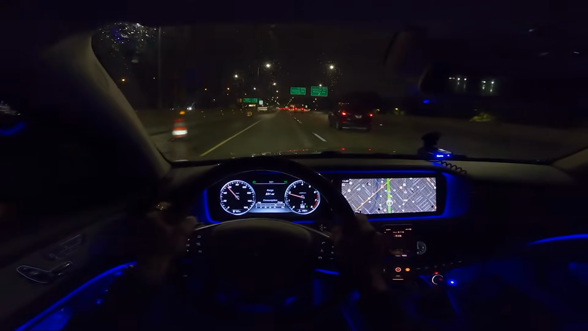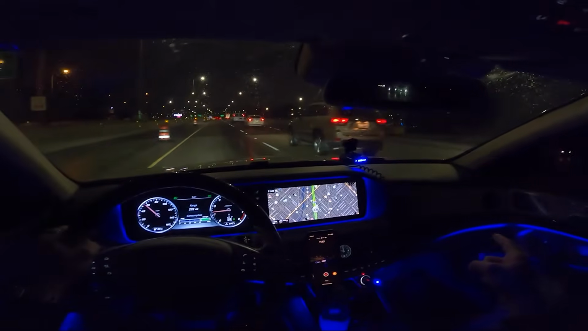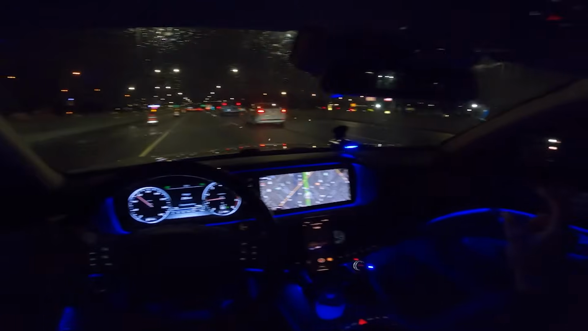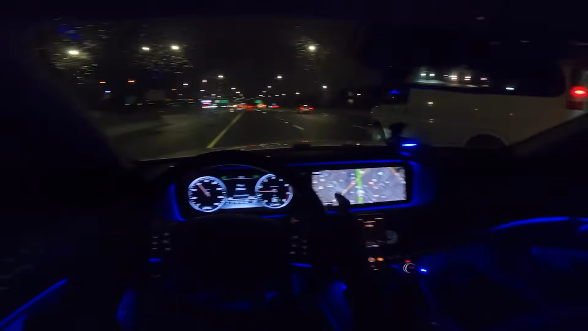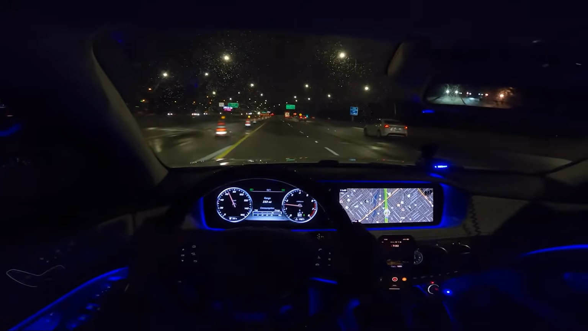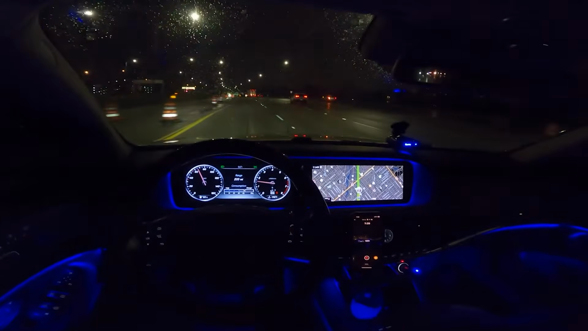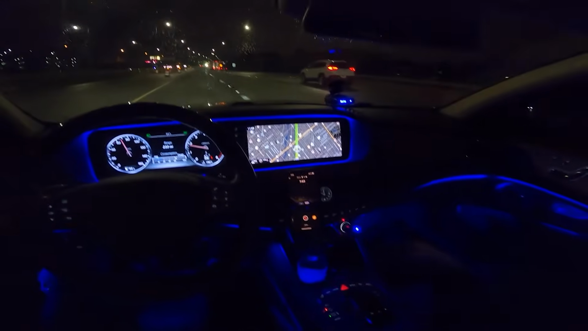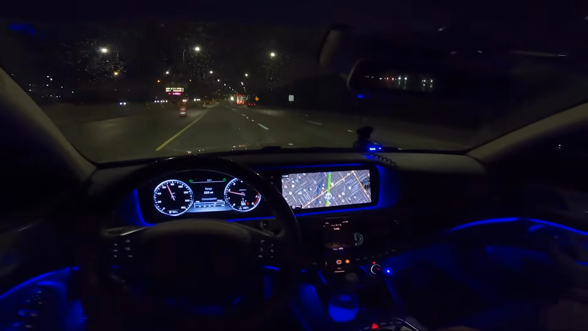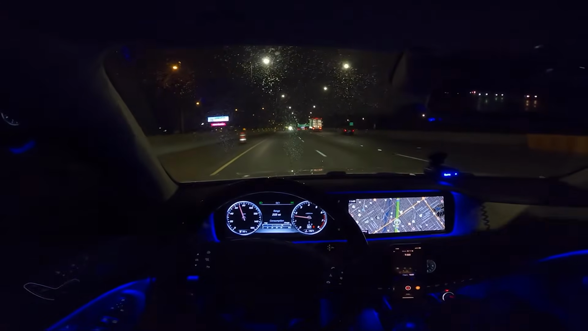It's got the active lane assist. If you want to change lanes and somebody's there in your blind spot, it'll show you a little red triangle. 360 cameras. This thing is just locked and loaded with features. You got nice air suspension. You got different modes: sport mode, comfort mode. You got different shifting modes for the transmission, sport mode and economy, I believe. You also have auto start and stop, which that feature I do not really like.